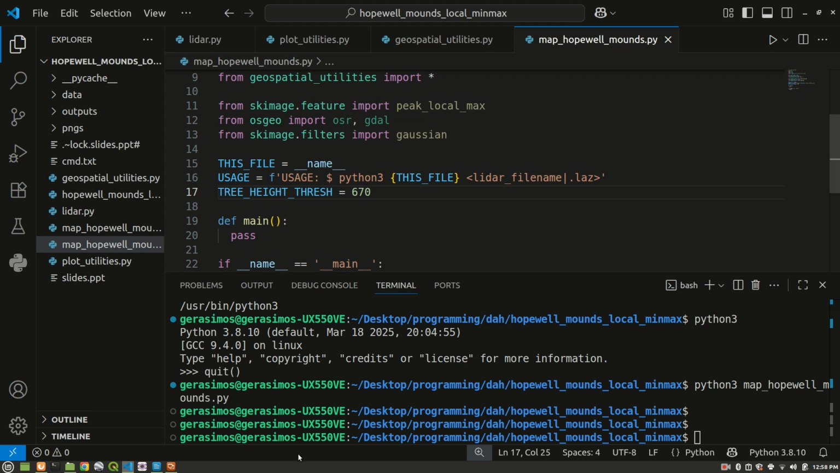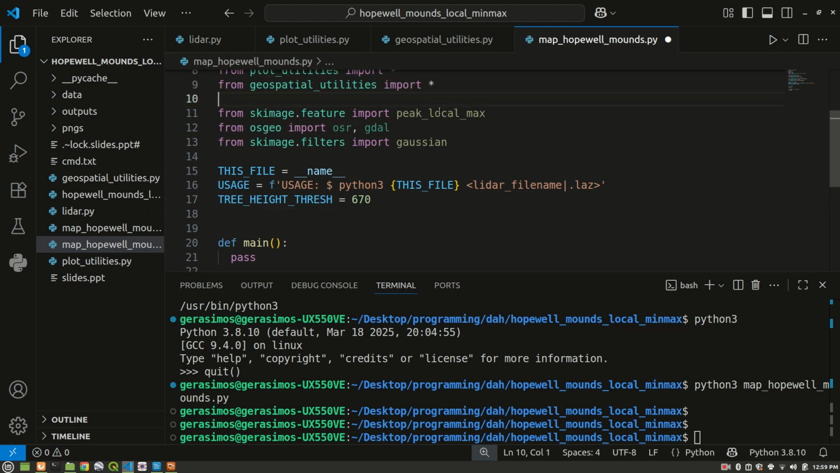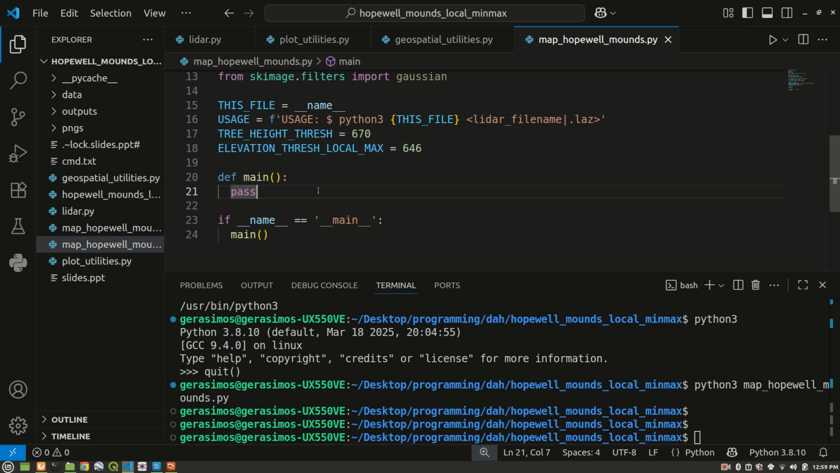So the next thing that we're going to want to do here is define a local max value to use when we're applying the peak local max function. We're going to want to have a threshold that we're going to be using for the peak local max function. That'll filter out anything that's less than that height. So we'll say here elevation thresh local max, and we're going to say about 646. That's the number that I came up with earlier before I started recording.